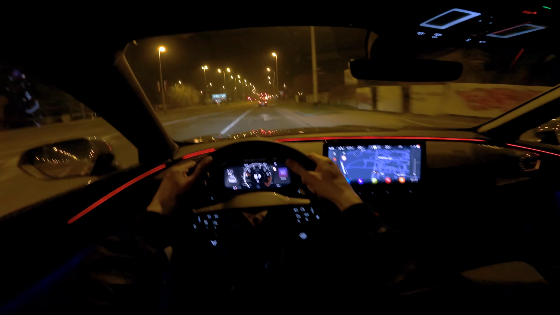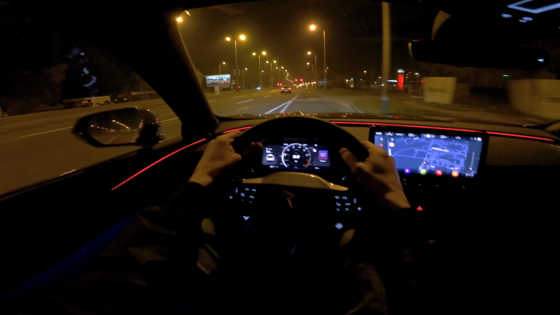But overall, the comfort of the ride is excellent. I would say really comfortable, almost like French cars, I would say.